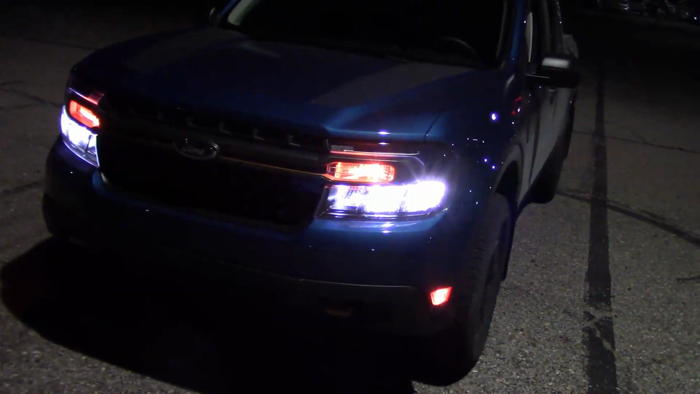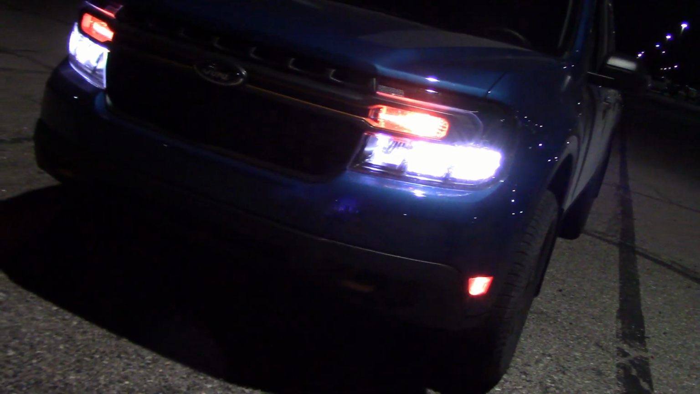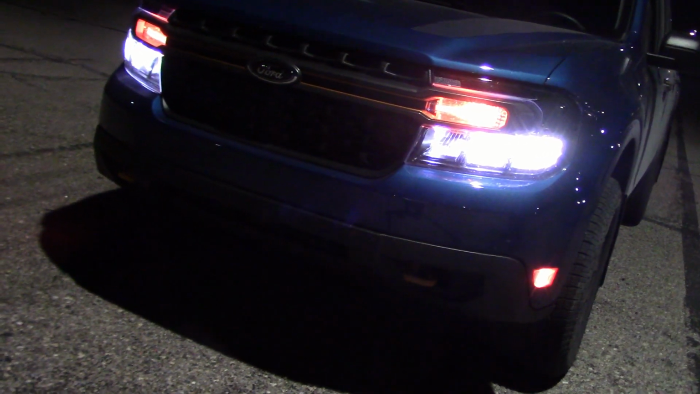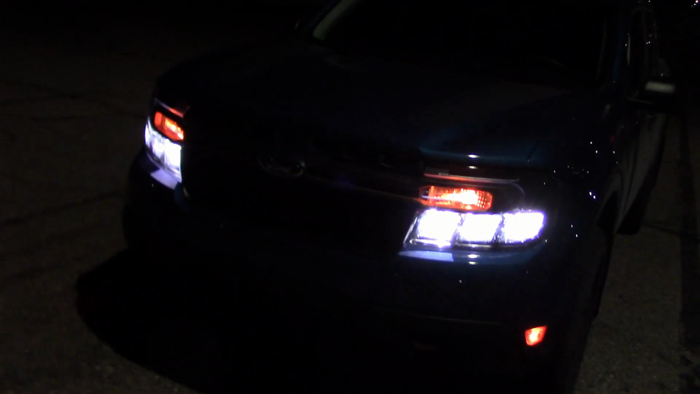It's dark enough. Let's check out these lights. Right now I have the low beam on. I see two lights on each side glowing. Turn on the high beam. Now we have three on each side. And the one on the left seems extremely strong.